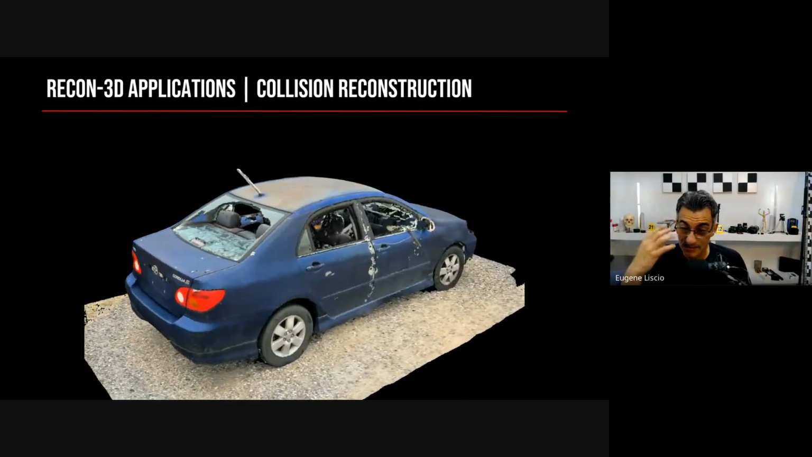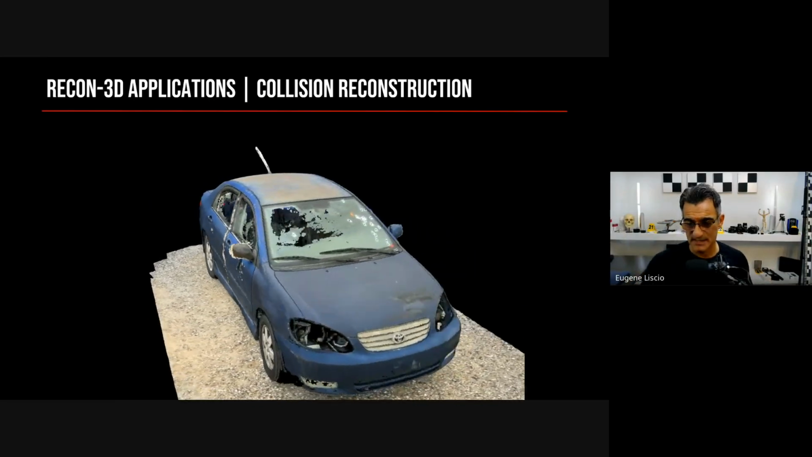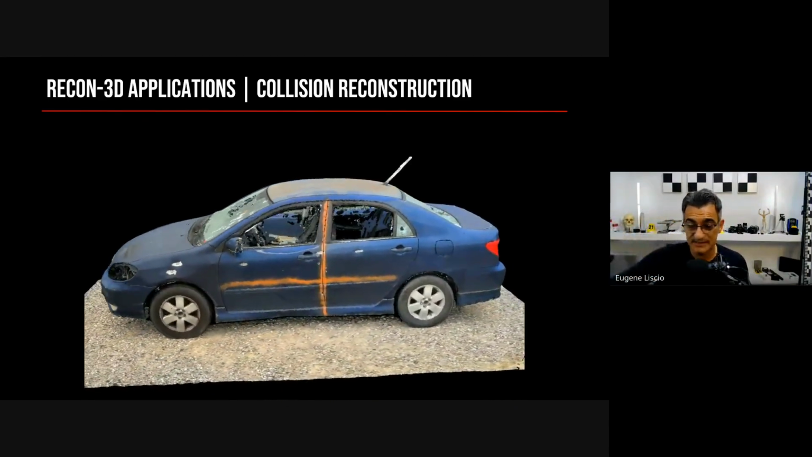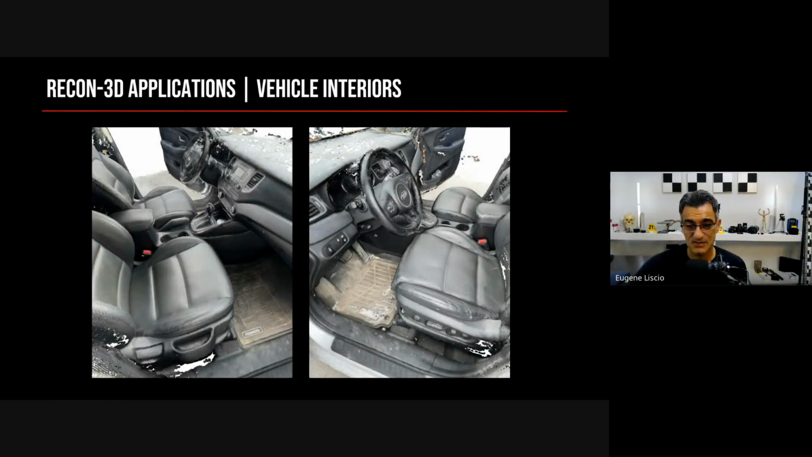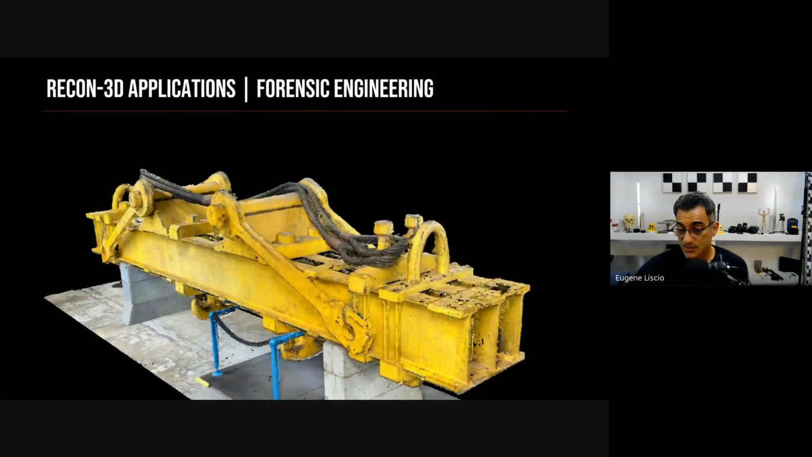This is probably the area that Recon 3D is being used most for. If you're interested in seeing some scans, you can go to the website. It says sample data, and there's a ton of scans you can look at for exteriors, for interiors, for a whole number of different things. For bullet trajectories, we did some studies here. In the area that I work mostly, this is important as well. Forensic engineering, so if you want to capture larger parts and things like that, this can help you create models and that sort of thing.